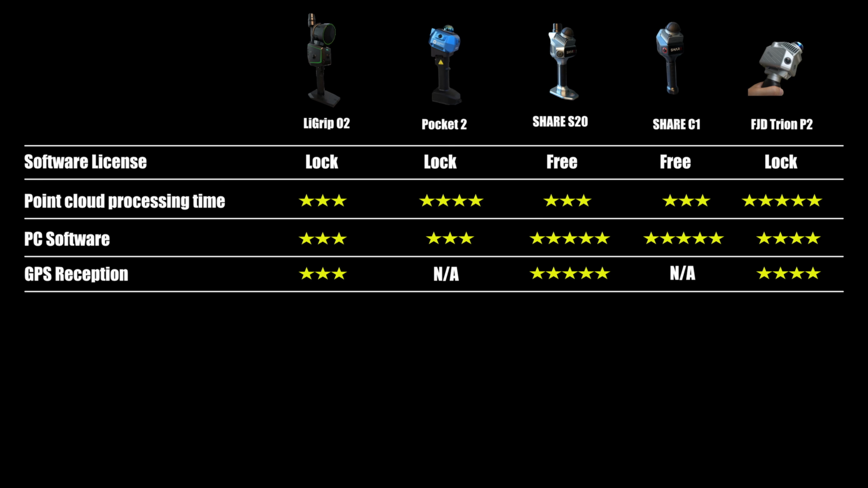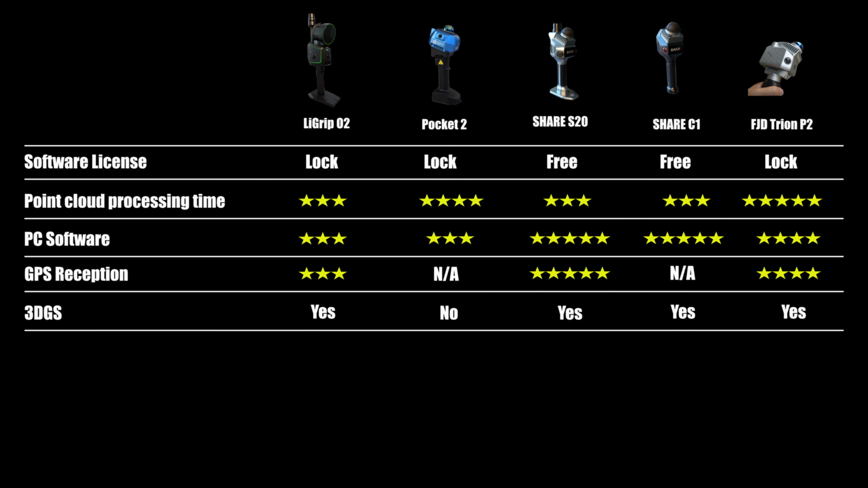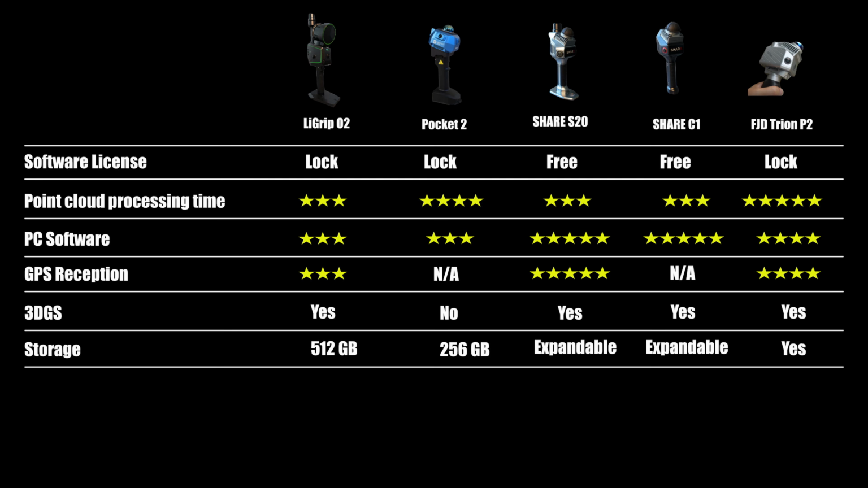One major drawback of the O2 is its GPS reception. It's not as strong as the SHARE S20. In areas where the SHARE can lock onto more than 35 satellites, the O2 only manages around 20, and it loses fixed solution very easily. There is a 3D function in the software, but it's not a major feature, so I didn't test it. The device comes with 512 GB of internal storage, but it's not expandable.